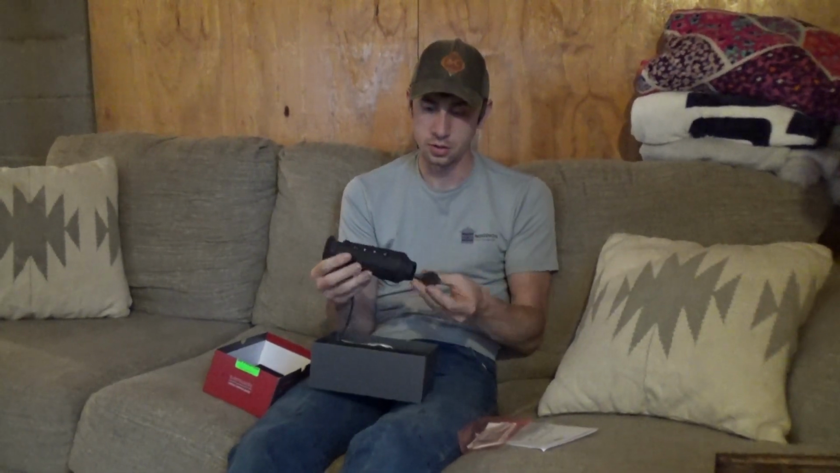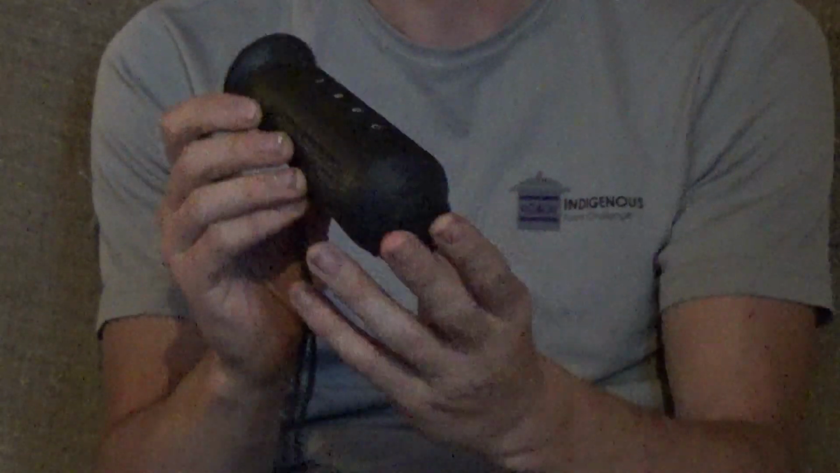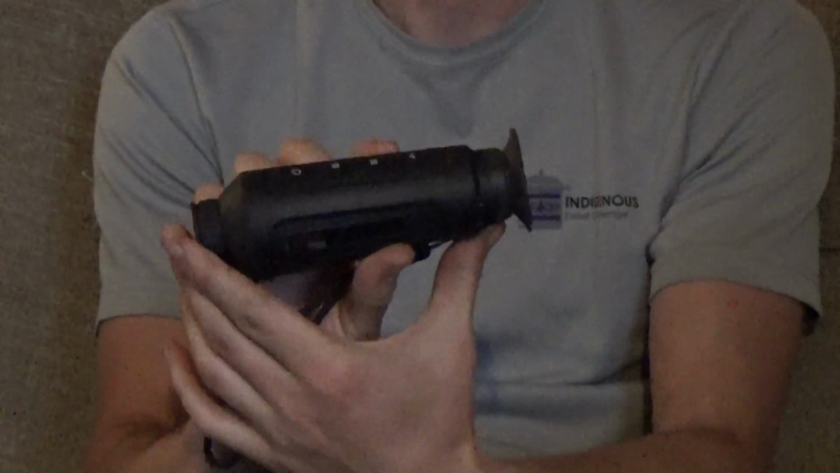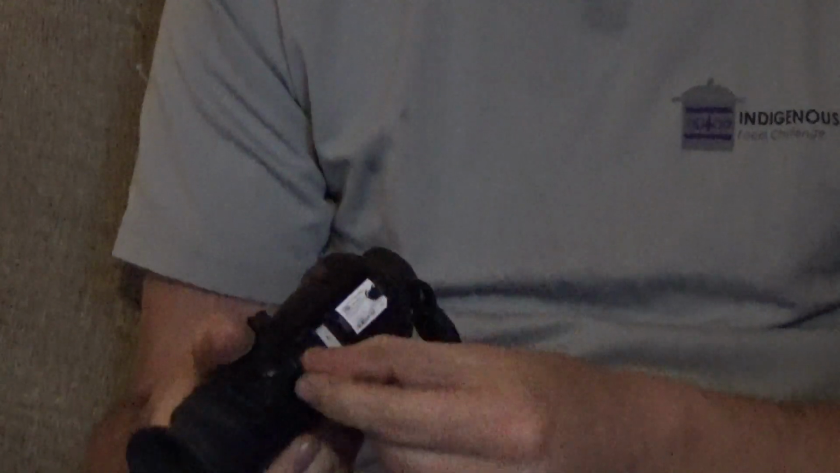But yeah, here's what it looks like, not quite fresh out of the box. You've got all your buttons up top here. Then you've got your focus in the front, and I believe this is a fine-tuned focus in the back. You've got your charging here on the bottom, and there's a screw for a mount.